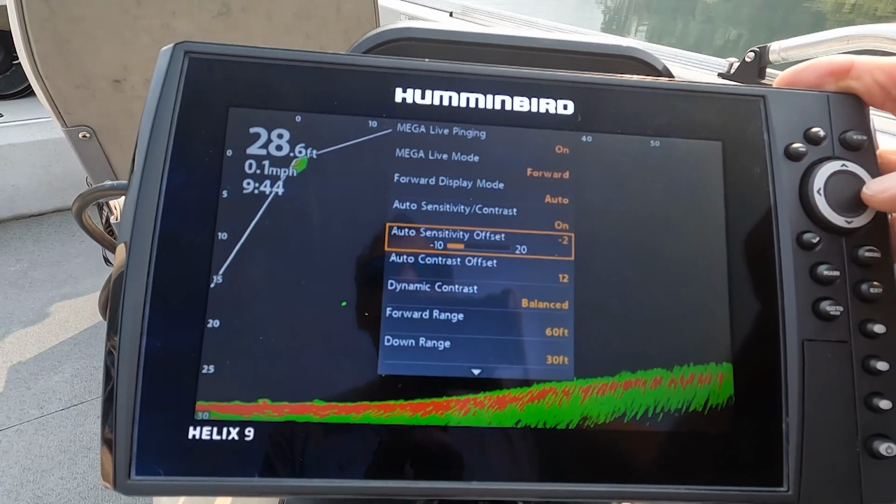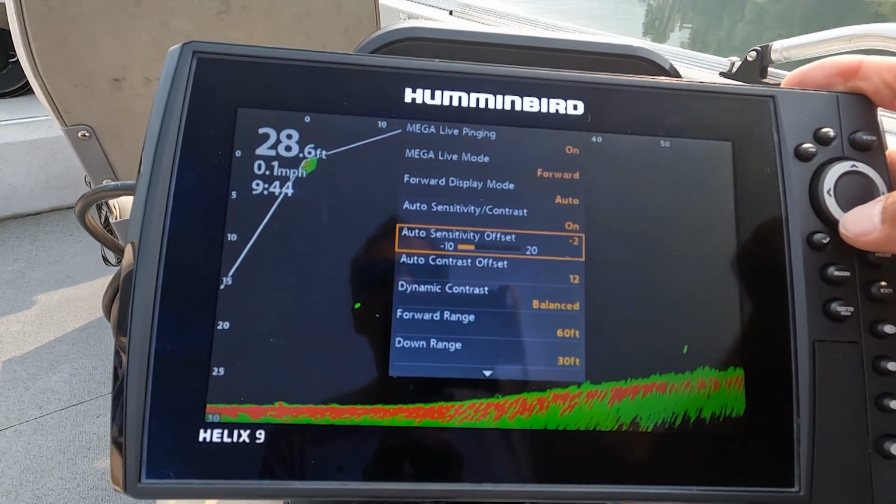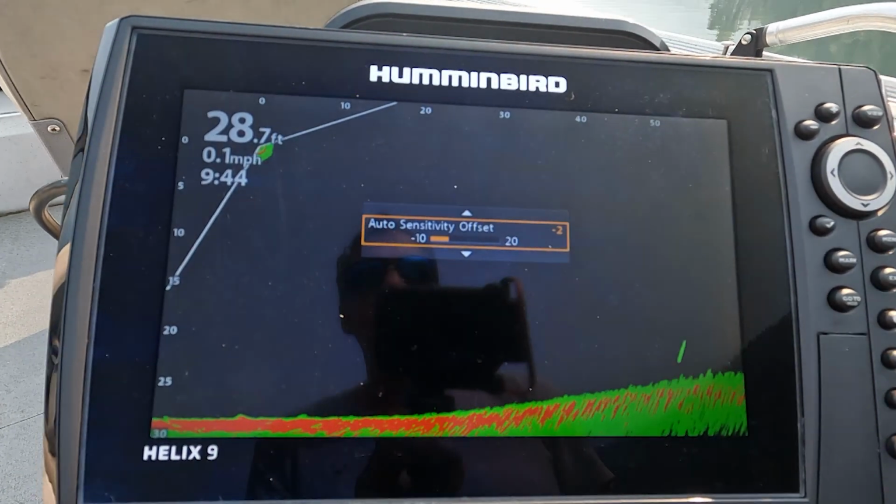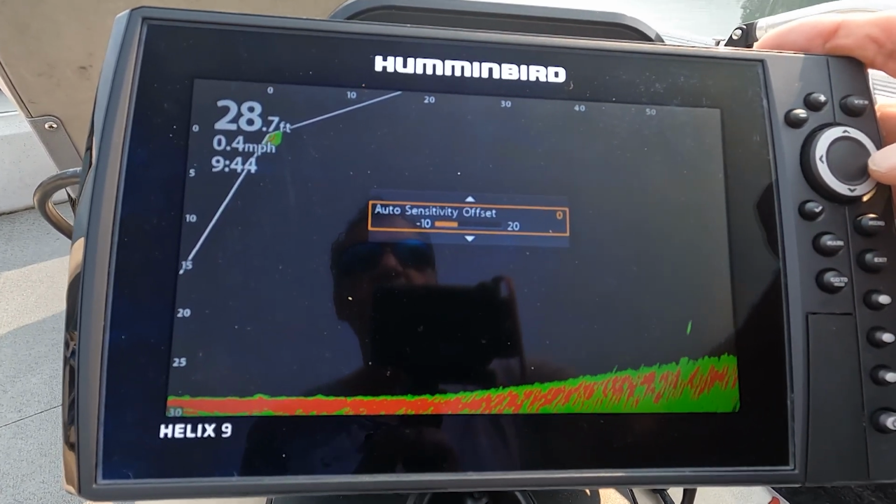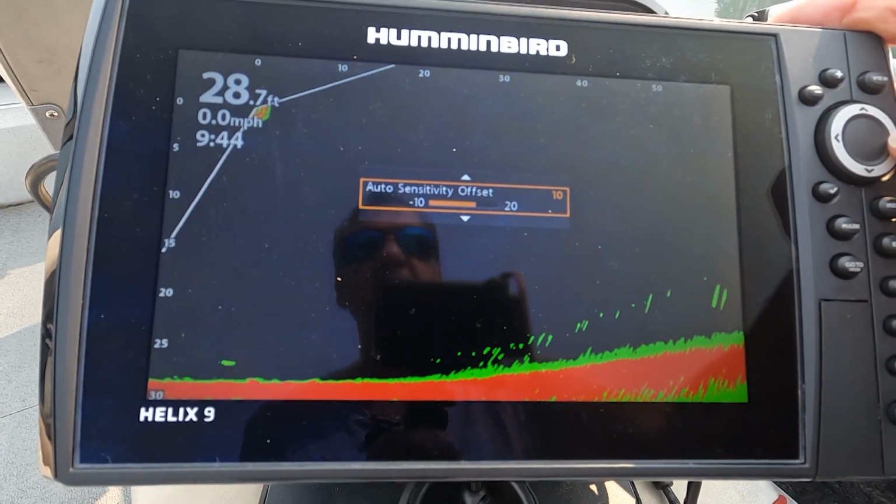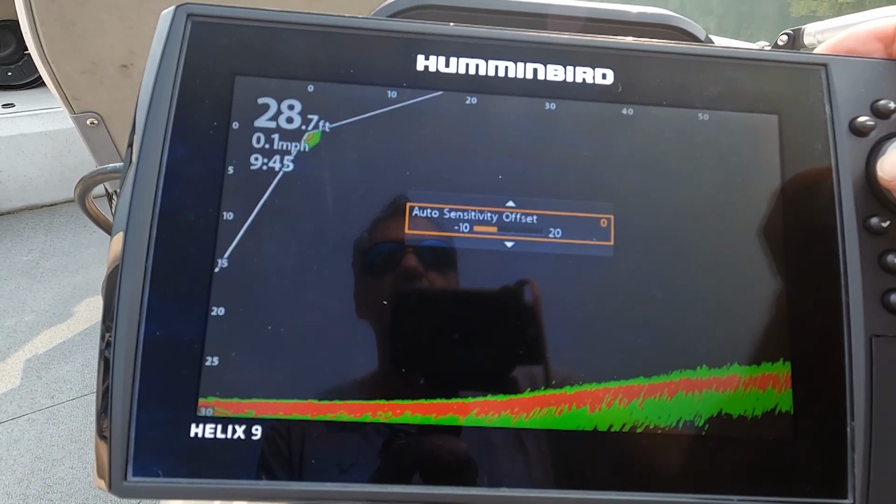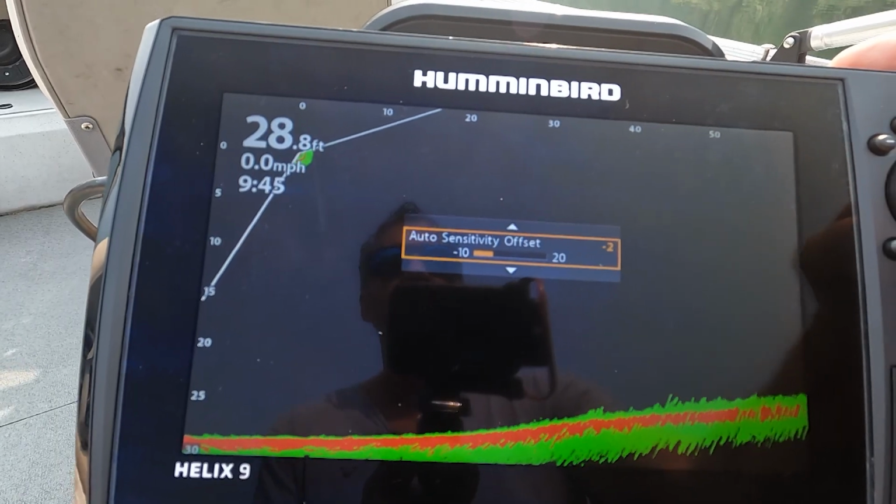Now the two main ones, auto sensitivity offset and auto contrast offset. So I found that in this depth, in that kind of probably 15 to 40, 50 feet, -2 is perfect. If you get too high in this, you can see things better, but you see all the static come in. You get lots of static, and it kind of masks out your fish. Sure, you might see more fish, but it just doesn't give you a clearer picture. So anywhere from -2 to 0 is a pretty good offset for auto sensitivity.